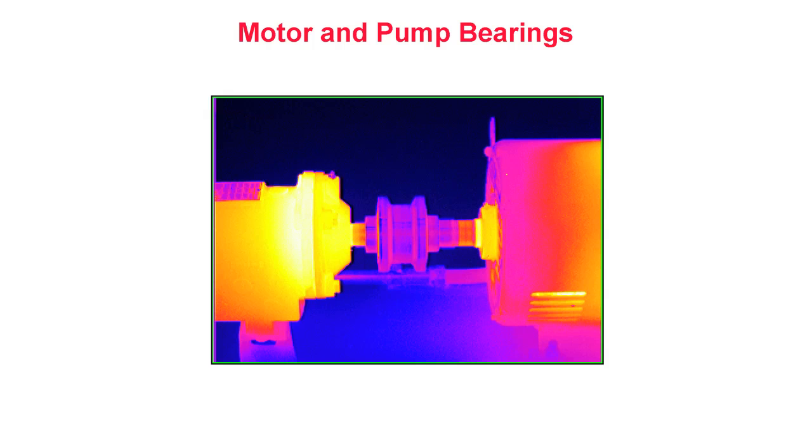In this thermogram, we see excessive heating caused by misalignment within a coupled system. Excess force caused by even the slightest amounts of misalignment can cause large amounts of excess heat on bearings and driven equipment. Such excessive heating can lead to premature wear and failure of the system, as well as higher energy consumption. In this image, we can clearly see the effects of misalignment. Excess heat on the pump on the left is shown in white. Excess heat is also noted on the motor bearing on the right.